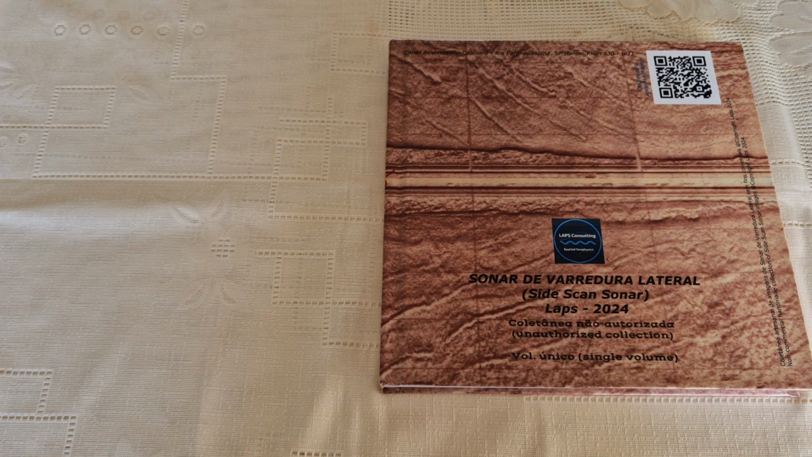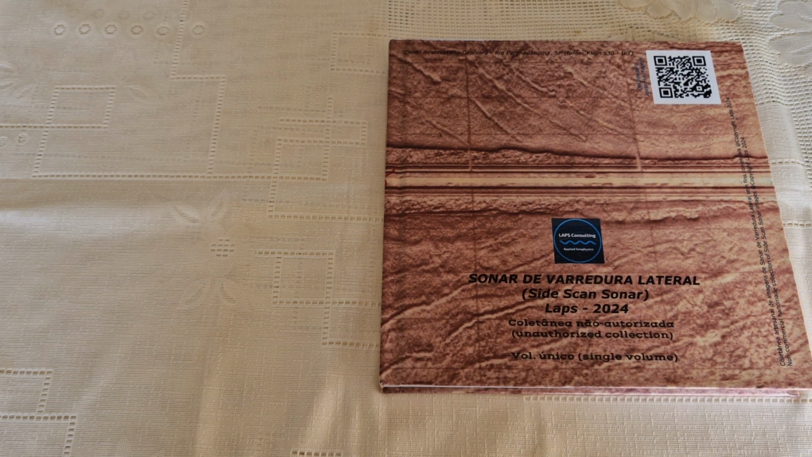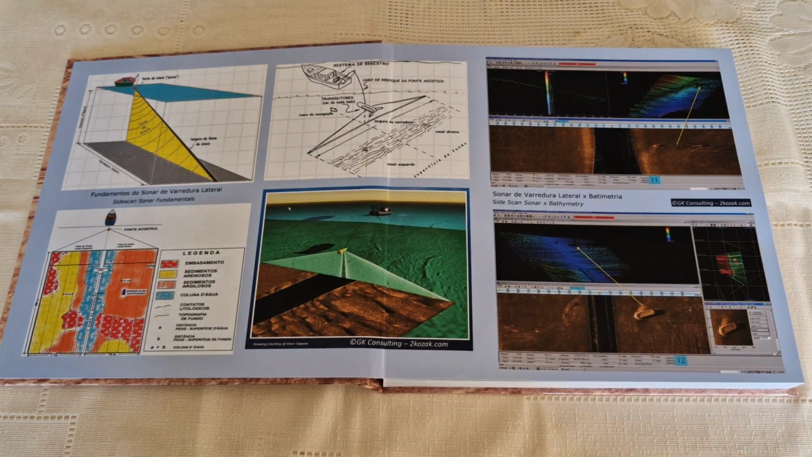So some friends at the university, maybe they will ask me about having a printed version too, but actually I made it for myself as I want to show. There are 80 pages, so that's the reason it's a little bit heavy.